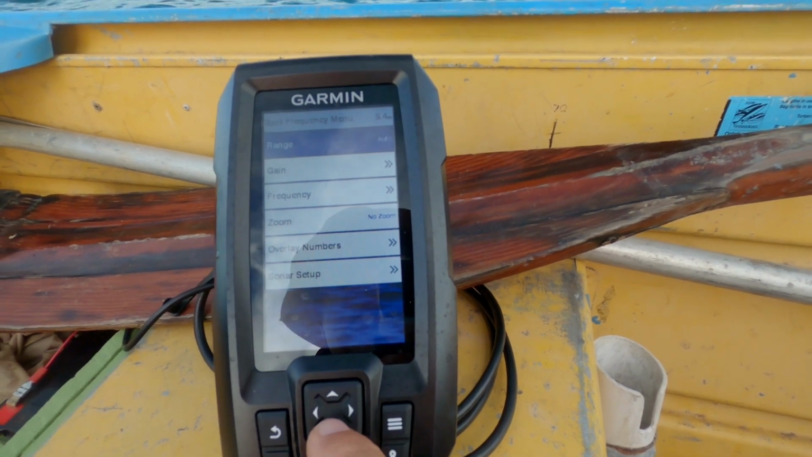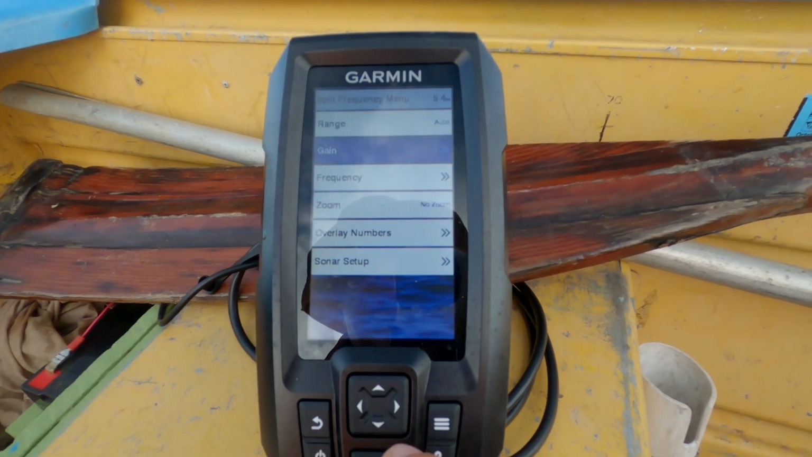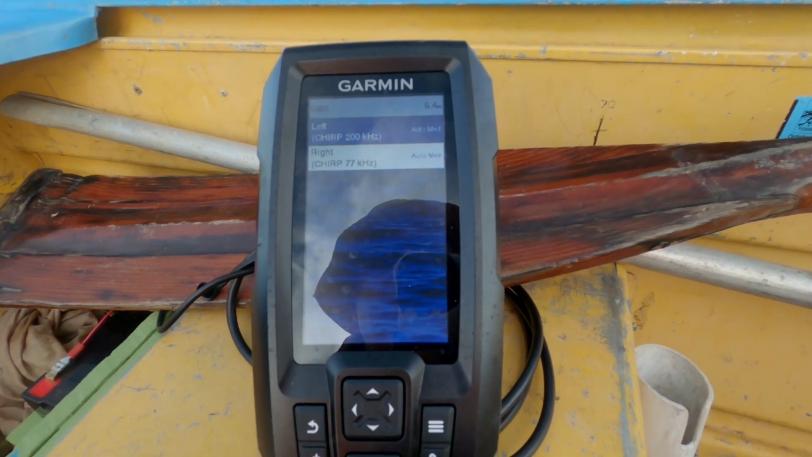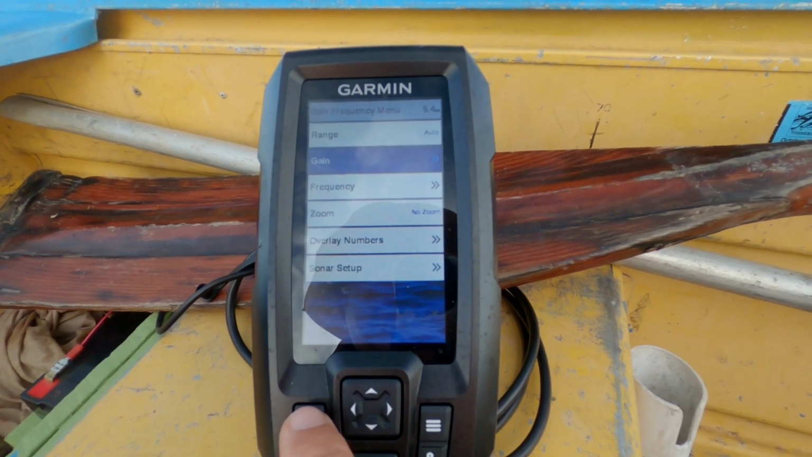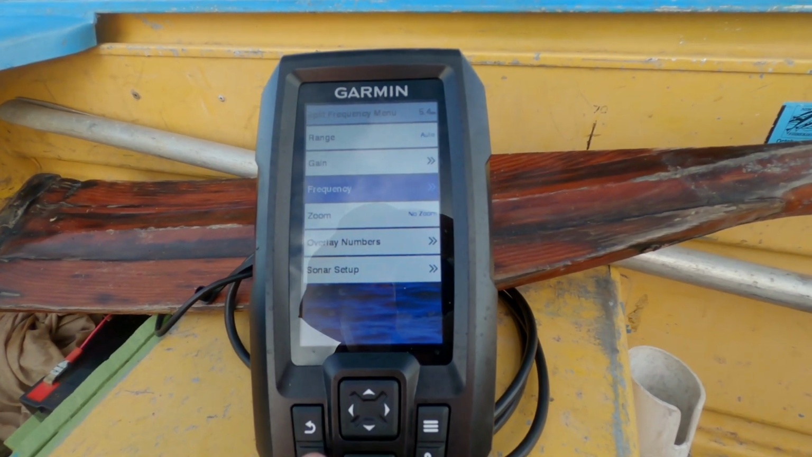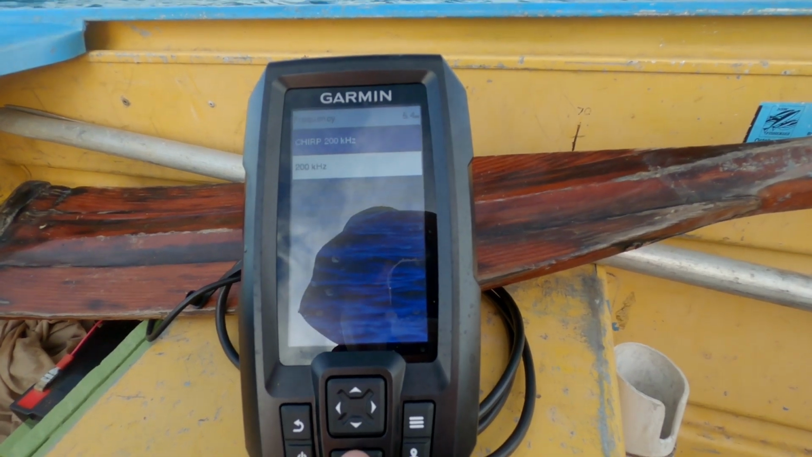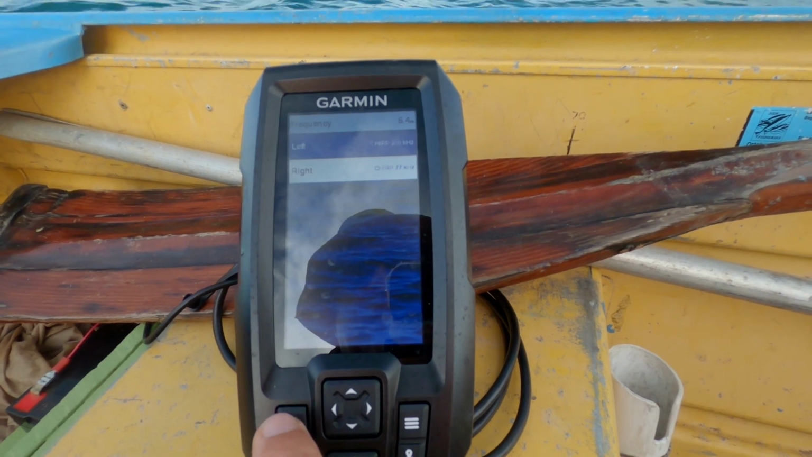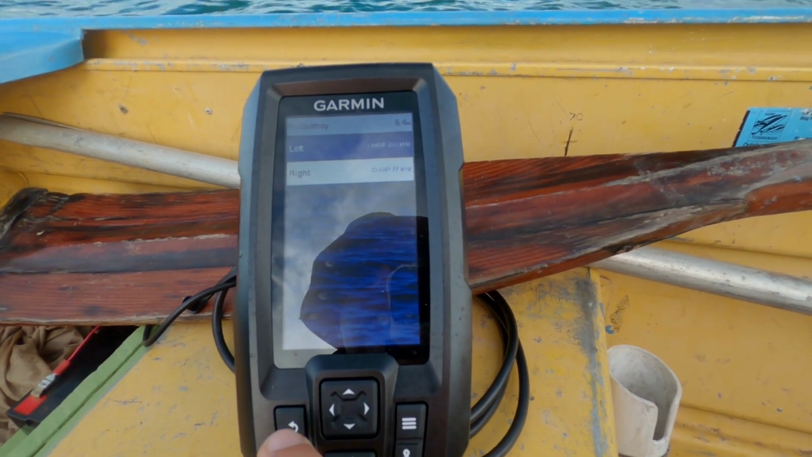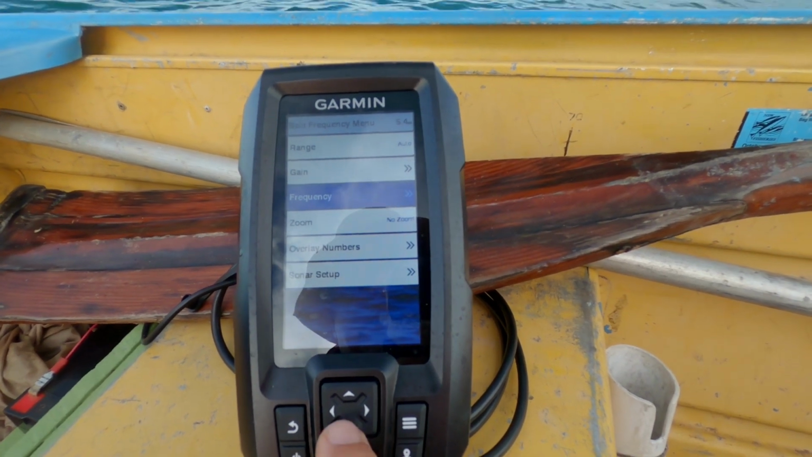Range, so you've got auto range, which is good. Gain settings, left, right. So we've got a bit of gain action, frequencies, chirp and 200 kilohertz. Leave it on chirp, that's the better of the two.